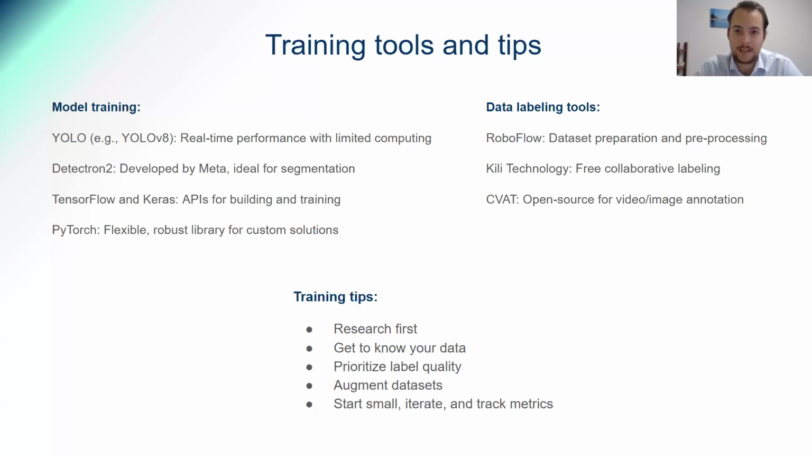For the data labeling side of things, so you have your raw data and you're looking to create a data set, there are lots of options. Roboflow is probably one of the most popular. It allows you to label your data, augment your data, create different training data sets, and it's actually free as long as you open source your data set afterward. Keylabs is another one that allows you to label your data. You can collaborate with others on it. I actually use it a lot and highly recommend it. CVAT is another one that's popular.